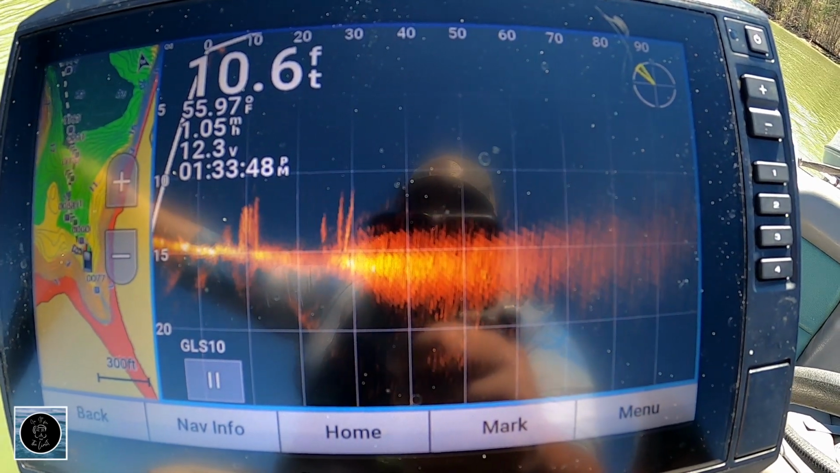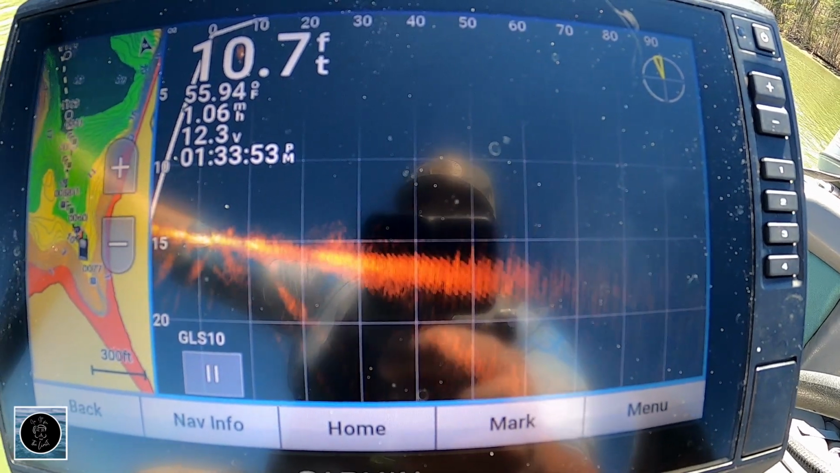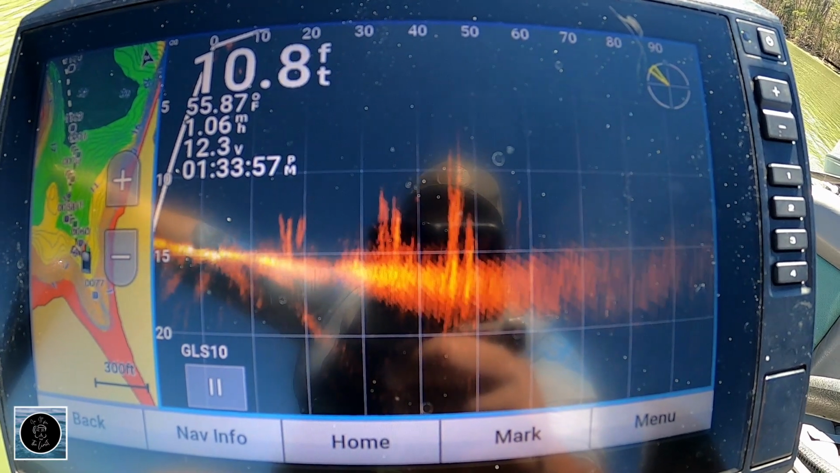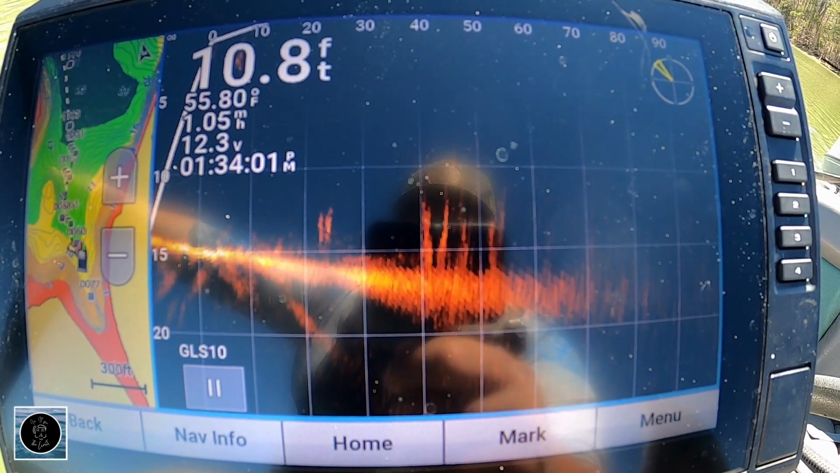And so what I'm doing right now is basically eliminating water. I've gone all the way back, and I'm coming back out, and not really found a whole lot of fish moved up yet. So I'm just searching right now.